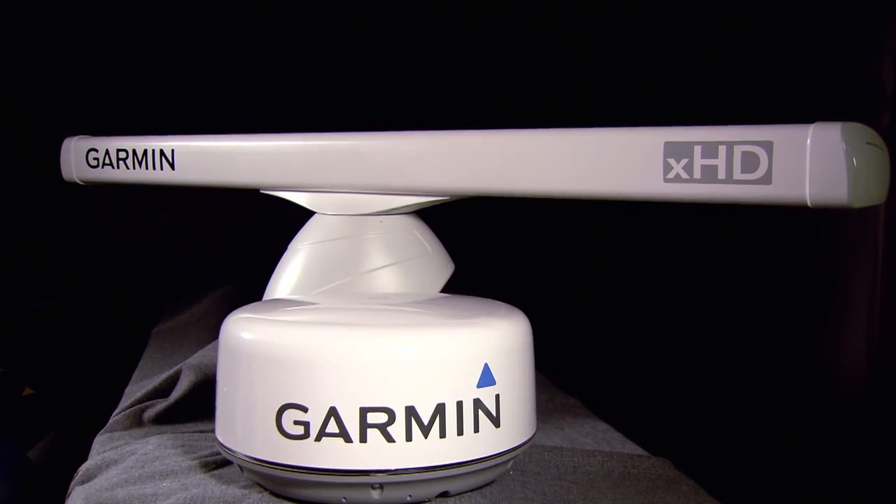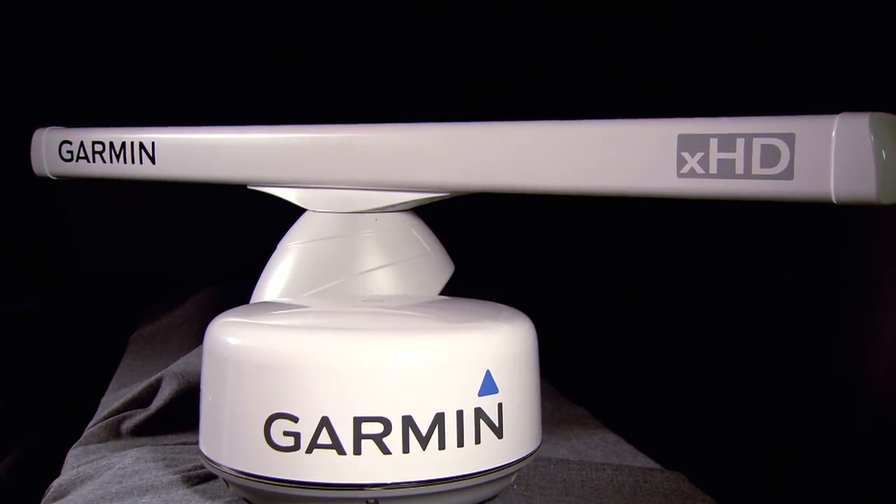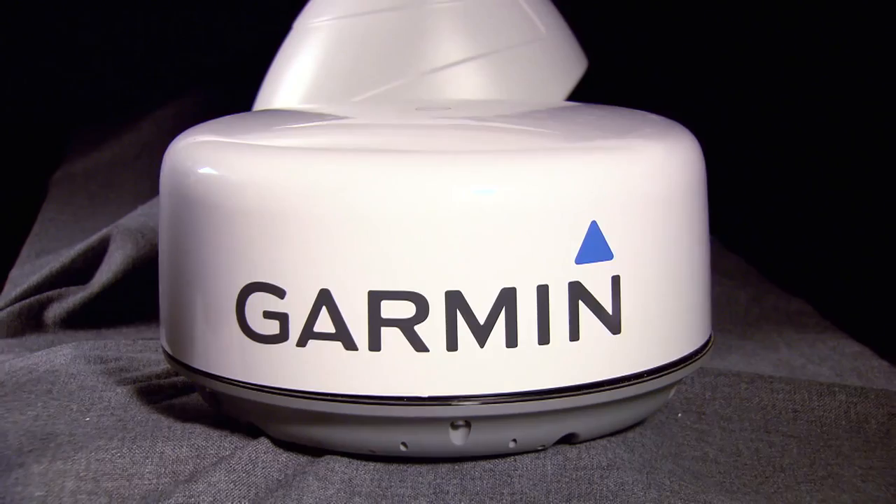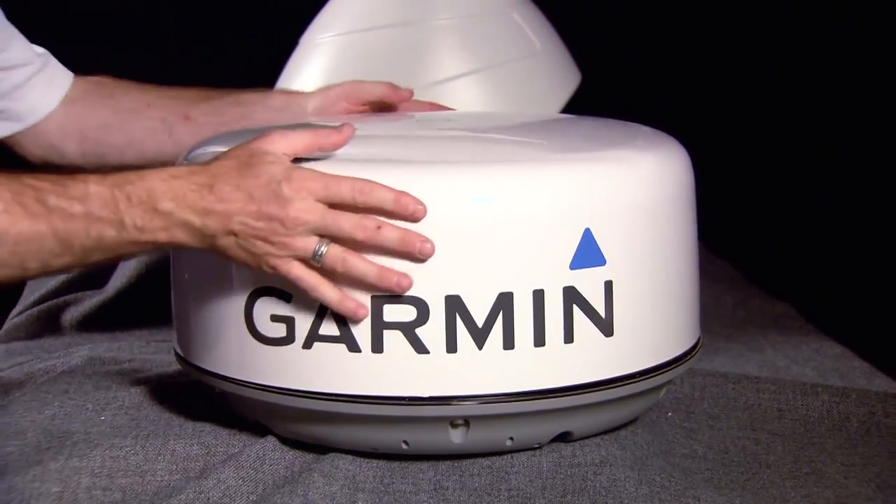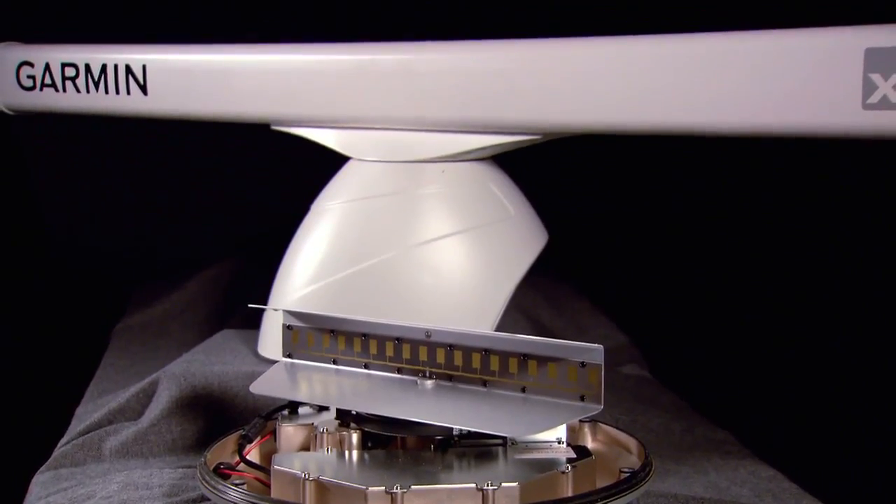So in the case of our largest open array antenna, our 6-foot open array, we can focus that radar beam down to just over 1 degree. On the flip side, our smallest antenna, the 18-inch domed radar, physics only allows us to focus that beam down to 5 degrees. So what does that mean for you?